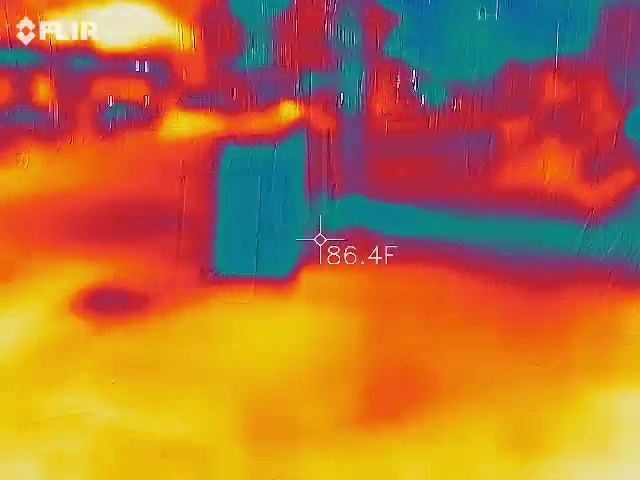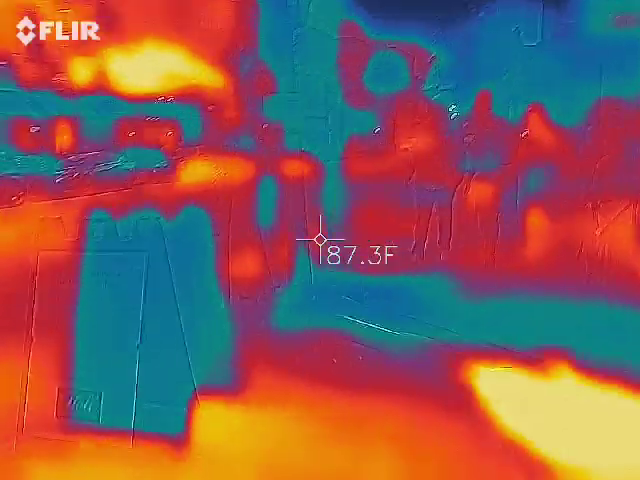Just kind of like how I jimmied that camera together. My wife's like, I don't know how you figured you were going to do this. It worked. I've been there a couple of years.